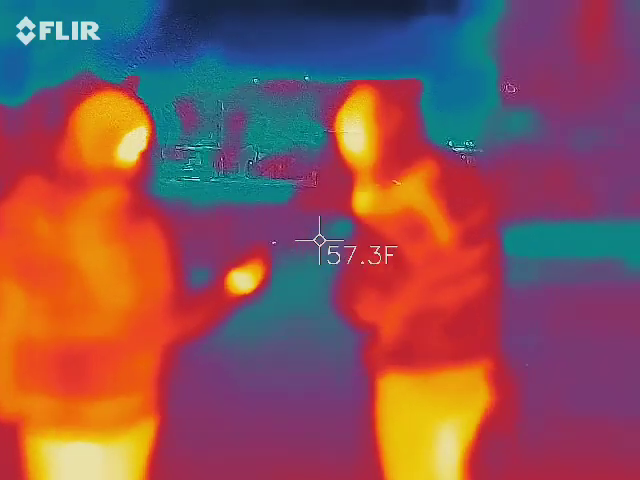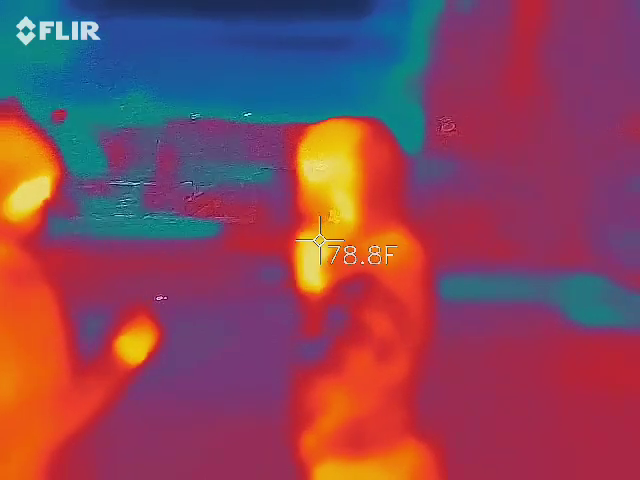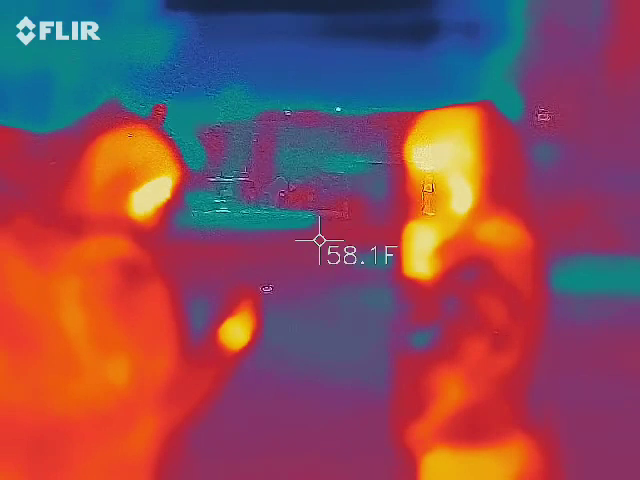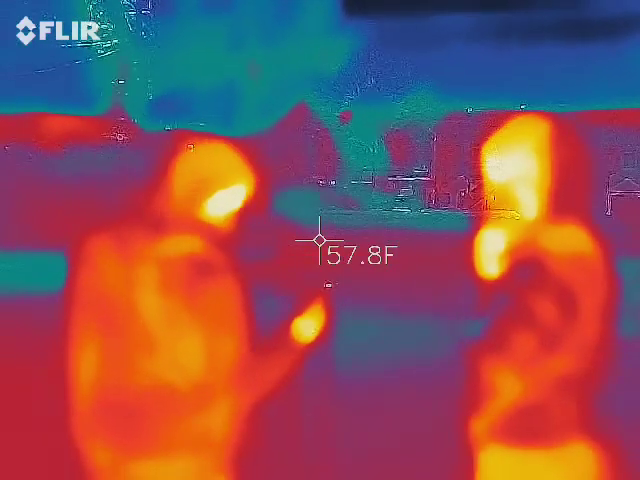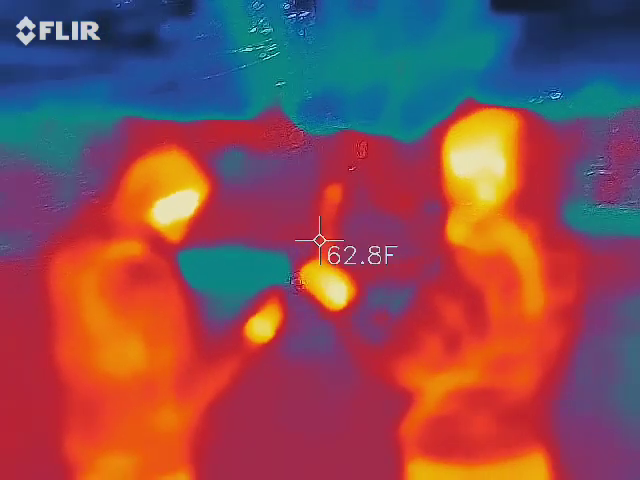Oh, we got a red. Let's see if we'll get a double red. Double red means something good, which means it's like the highest. Oh, it's kind of freaking out. So it's when it's not lighting up in a pattern, right? Yeah.